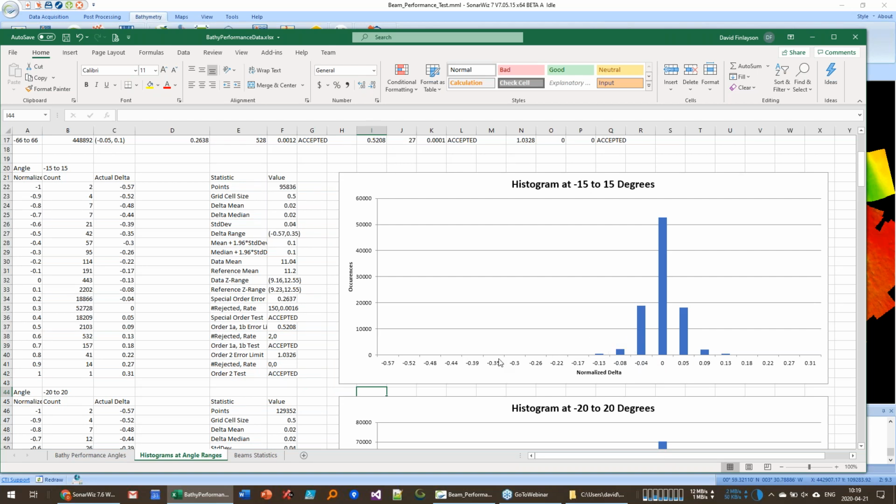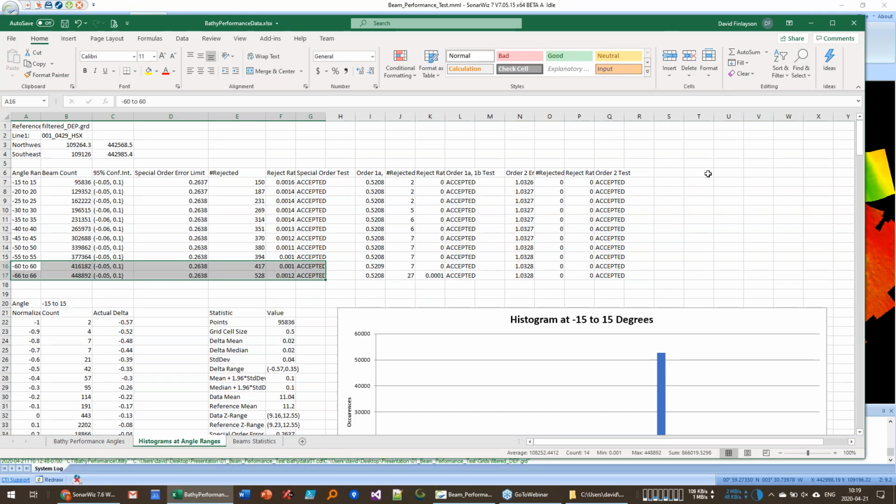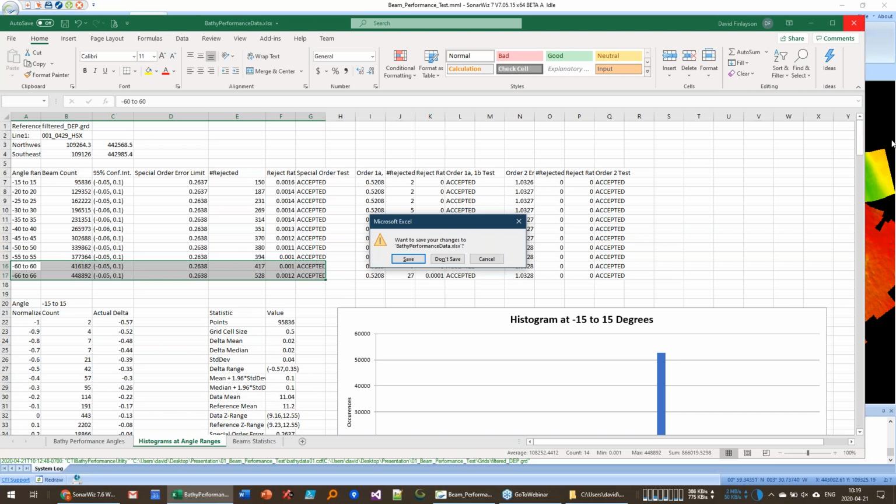And if part of your system does not meet those standards, maybe down here at the 60 degrees you stop meeting special order, you can filter your data set at 55 degrees, and everything inside of that will meet your survey requirements. So this is a new tool that'll be out in 7.6. And I think that's enough on that.